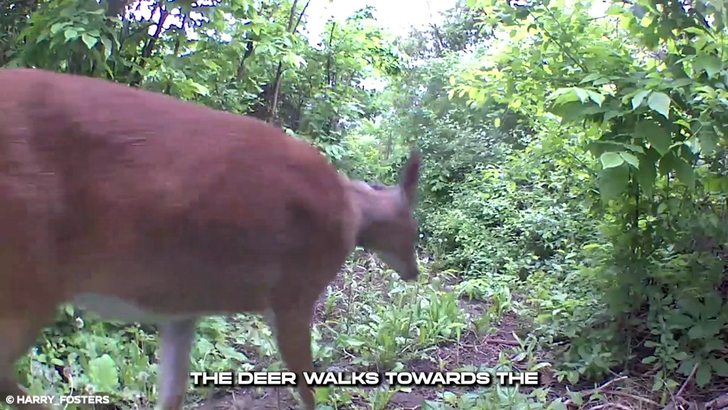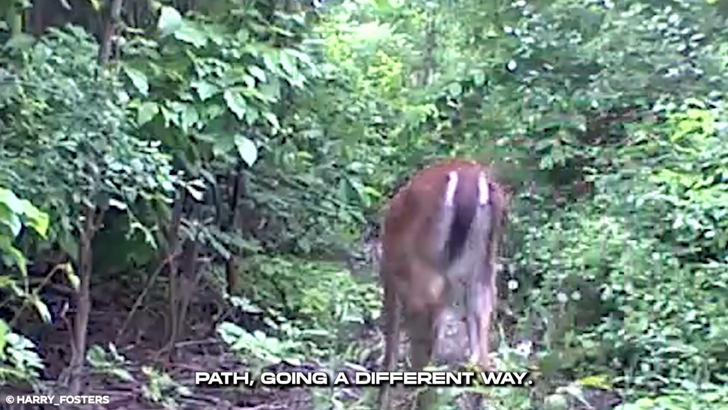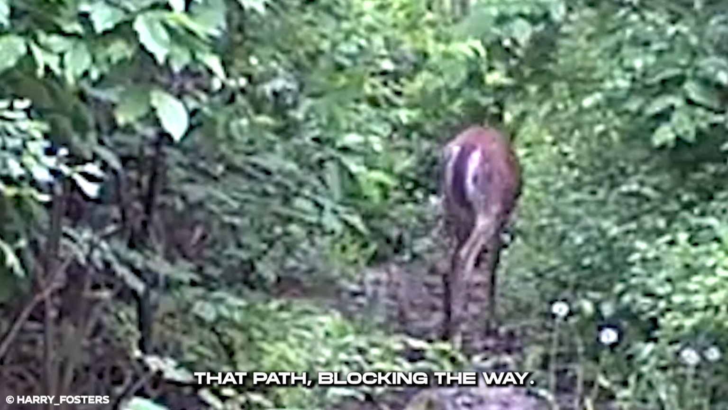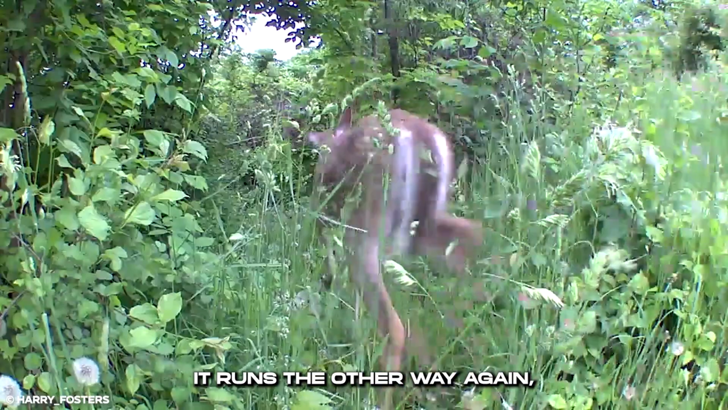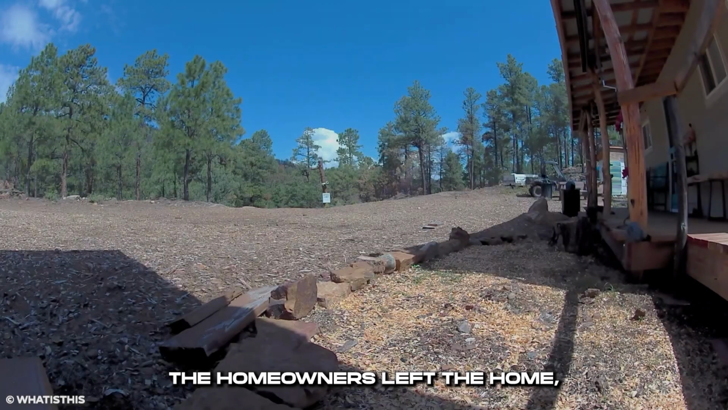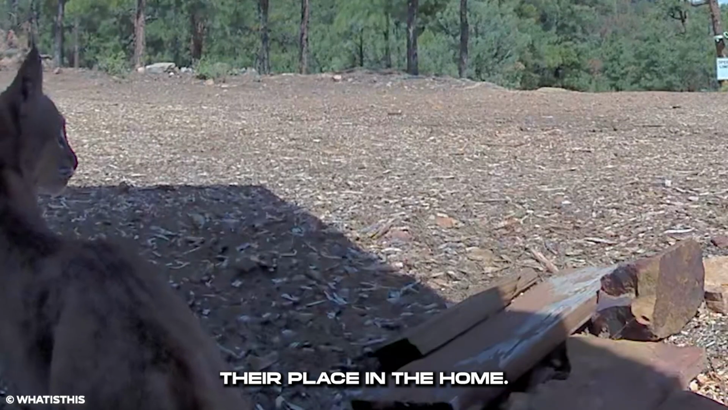The deer walks towards the woods but abruptly changes its path, going a different way. Still, something else is on that path, blocking the way. It runs the other way again, risking its life to escape. The homeowners left the home, but in their absence, the trail cam recorded what took their place in the home.